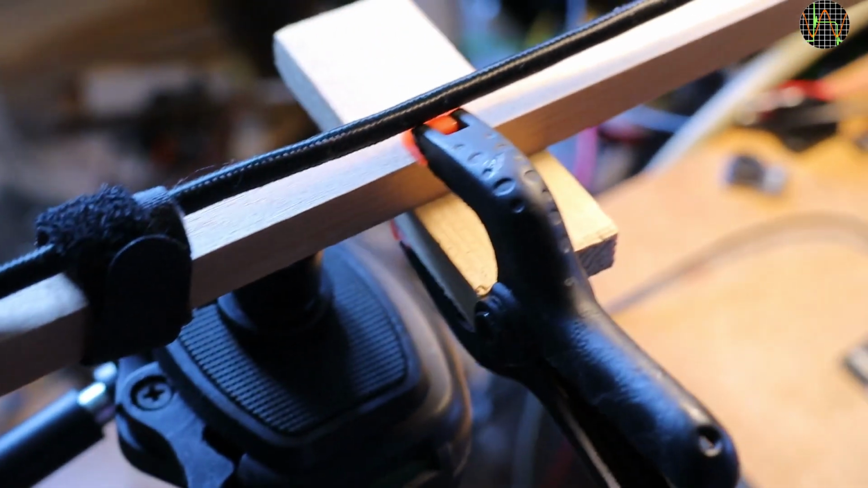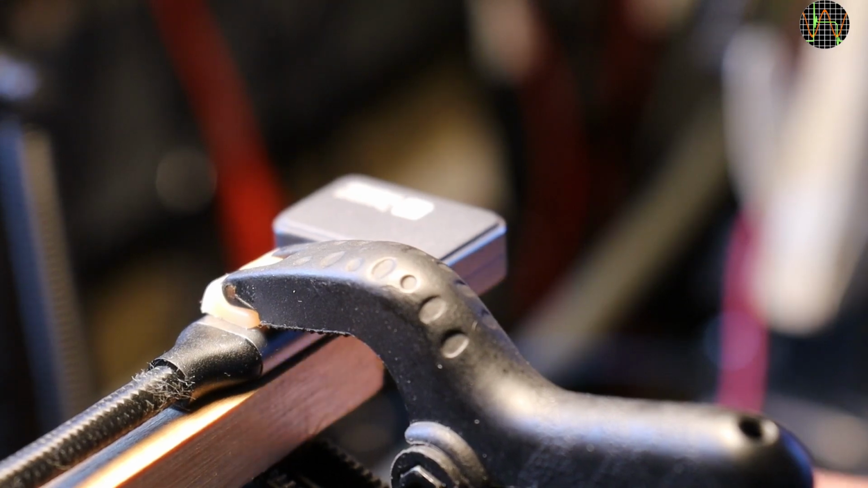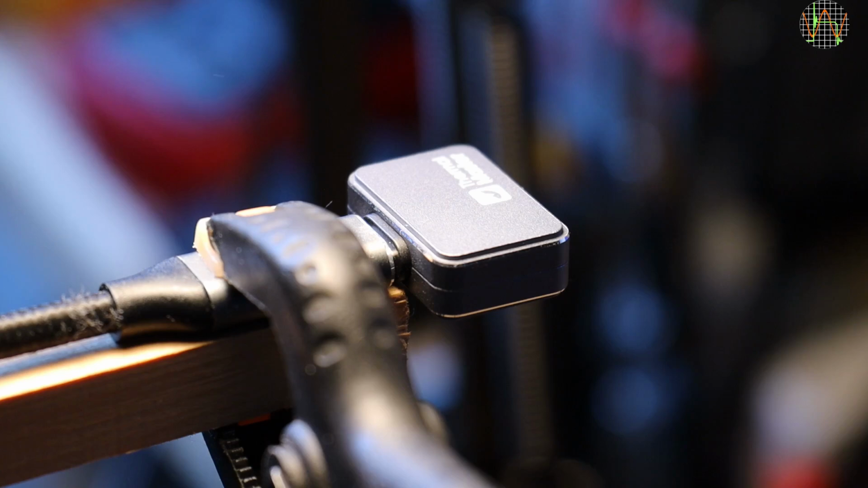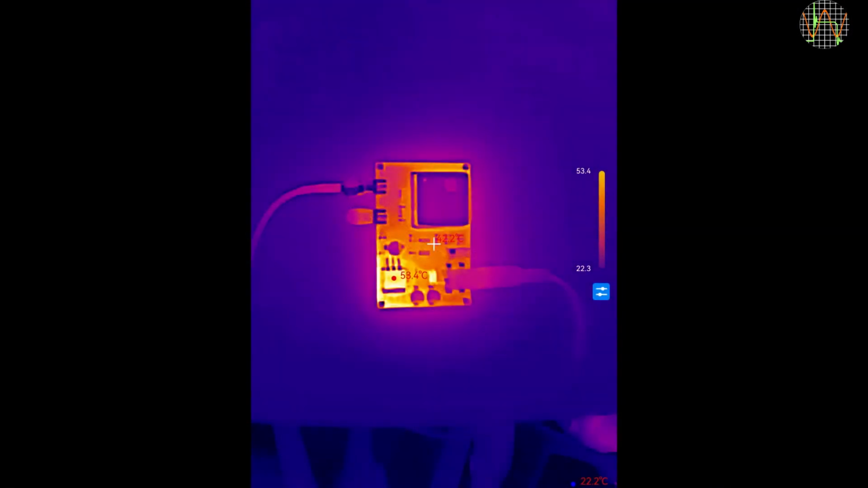I mentioned just now that you want the camera stable to be able to do proper measurement points, lines and so on. There is no provision to mount the camera by itself. So here's my setup for this video when shooting without macro lens. The distance to the PCB is about 25 centimeters, just less than a foot, and this is how a saved image from the camera looks.